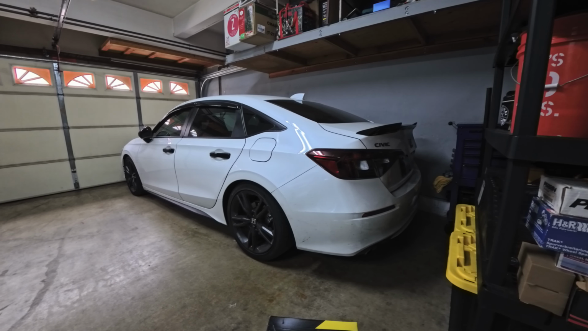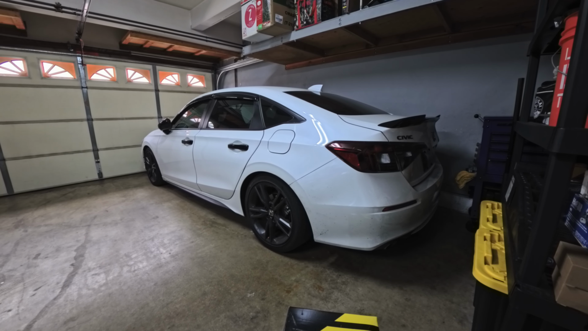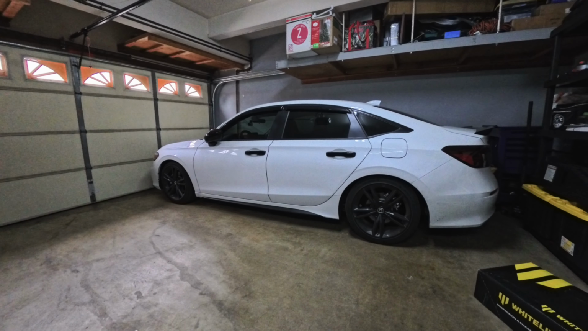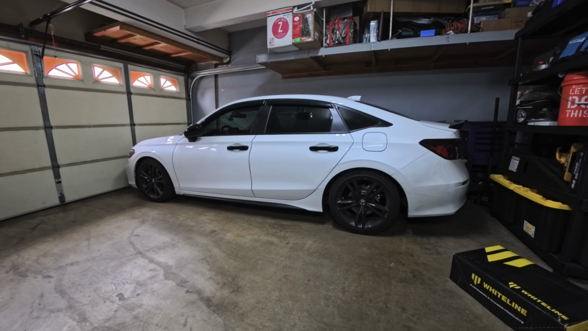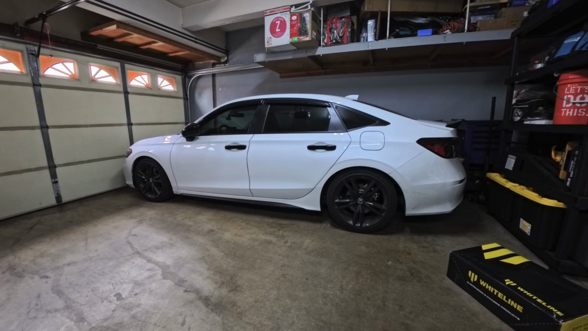And there are other things that I'm going to be doing today besides just showcasing it. I will be installing a rear motor mount insert. Not a full motor mount, but just the inserts only. It is a daily. There is a reason why I went with the Whiteline springs as well. I'm just focused more on a street build and being a daily car.